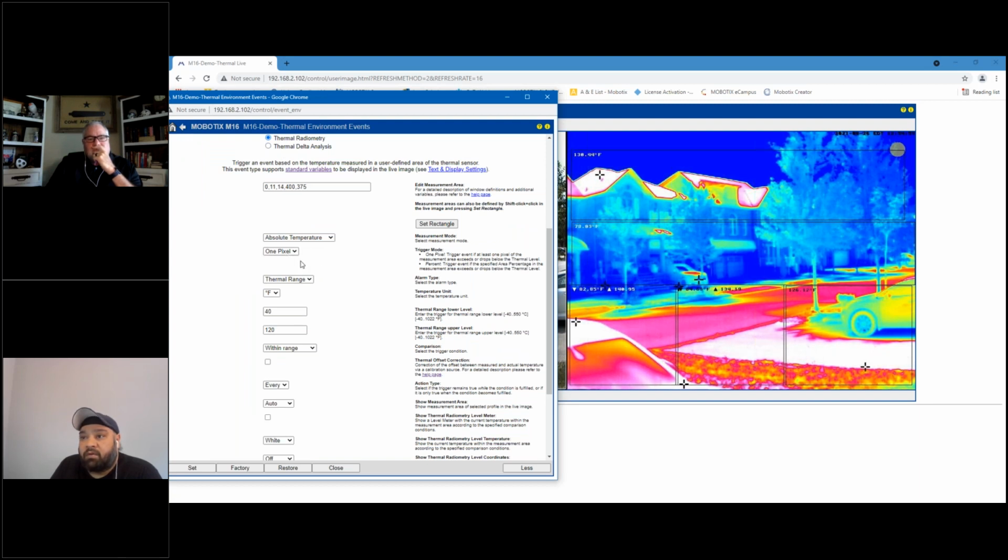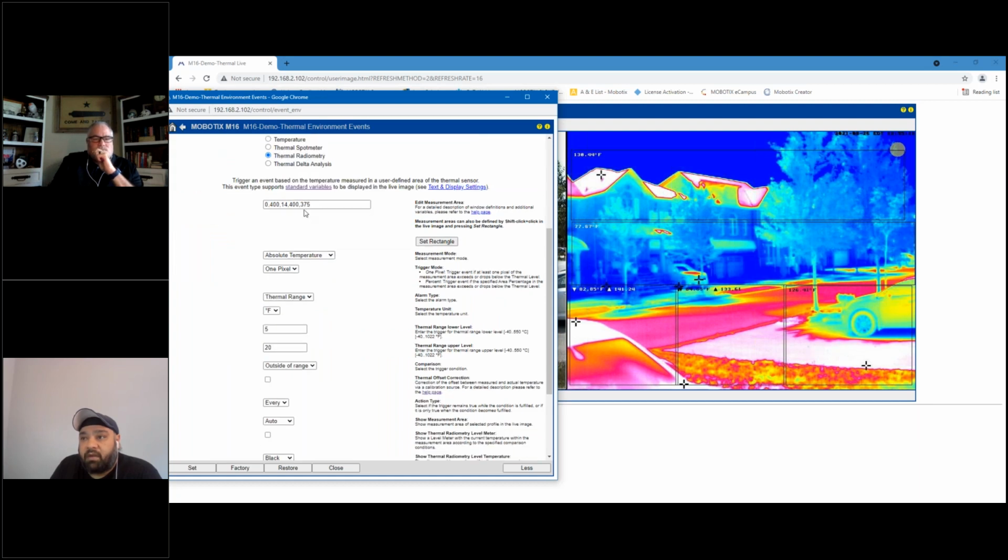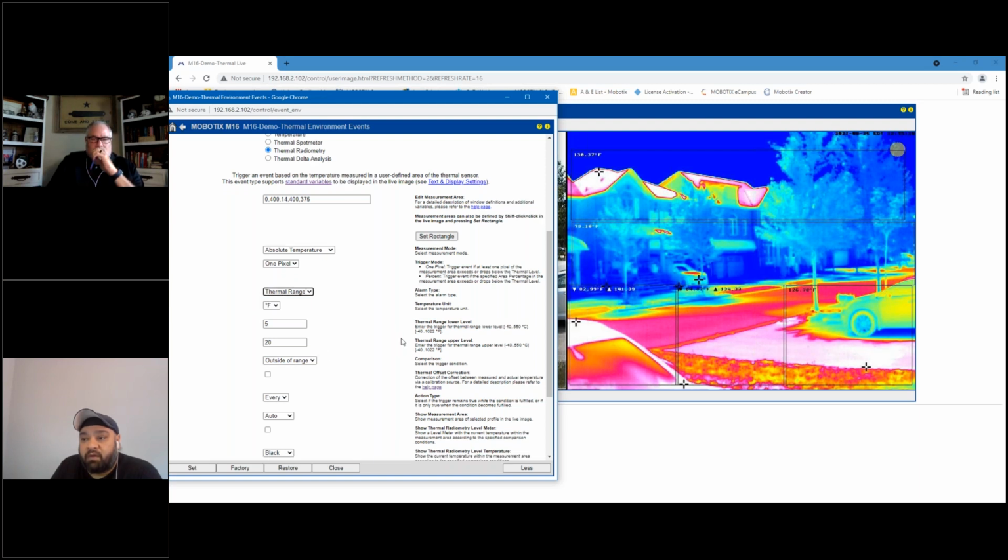Again, it's down to the pixel and it's detecting the thermal range. I have specified between 40 Fahrenheit and 120 Fahrenheit. Again, the comparison is within the range. Outside of range, same thing. You define your zone, and then you define the range that you're looking for, and that's going to be the thermal range and outside of range.